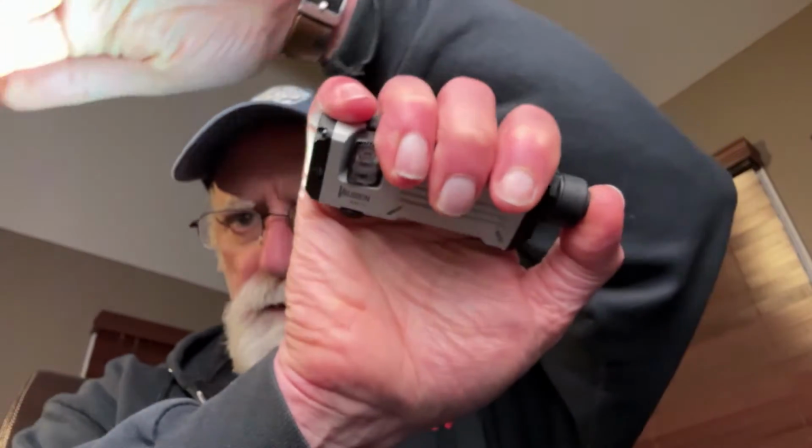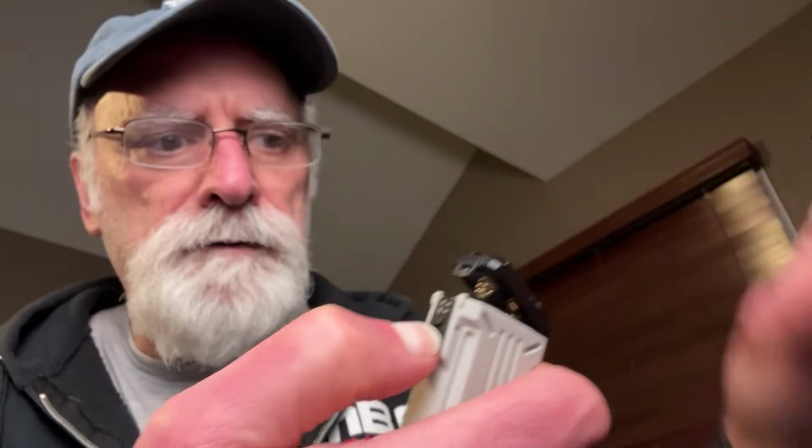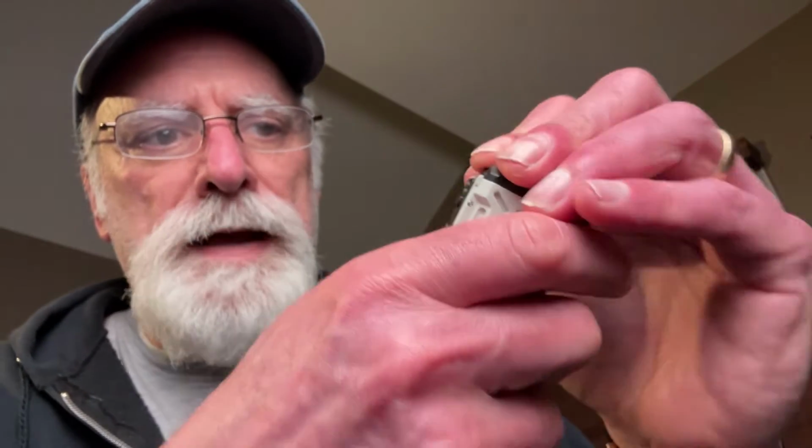You have the tail switch now if you want to go for this kind of a setup. So yeah, it works very nicely. If you don't want it on here, it's really easy. Just press a little button here, and it'll pop up, slide it off, push this back down, and it's raring to go. Turn it off.